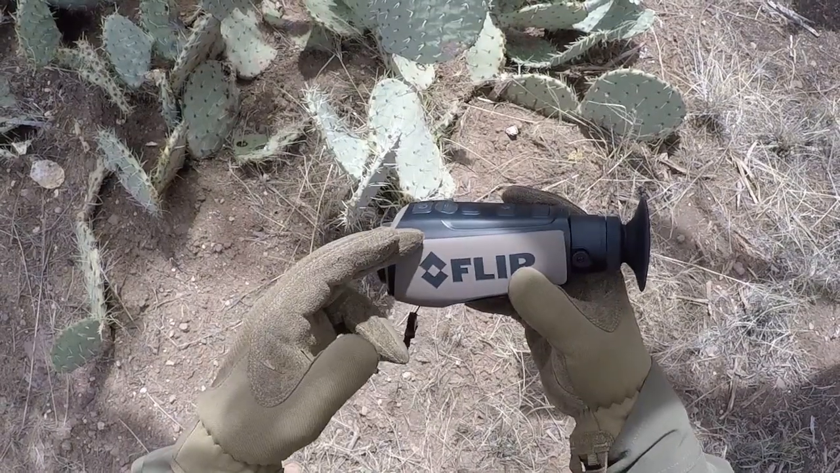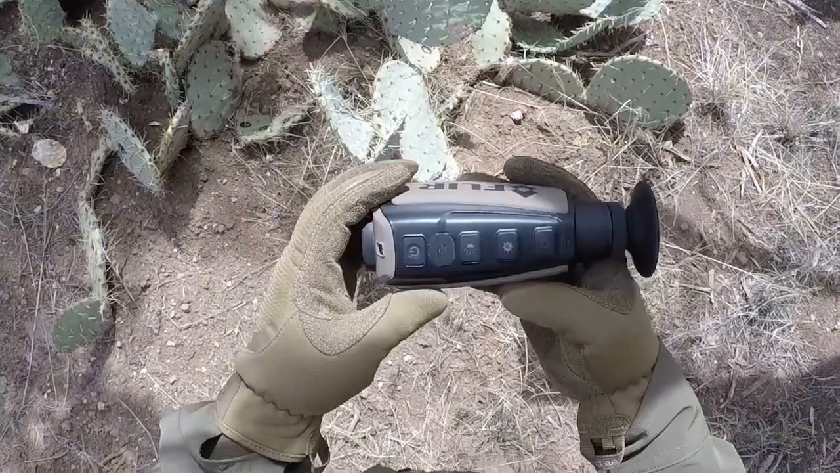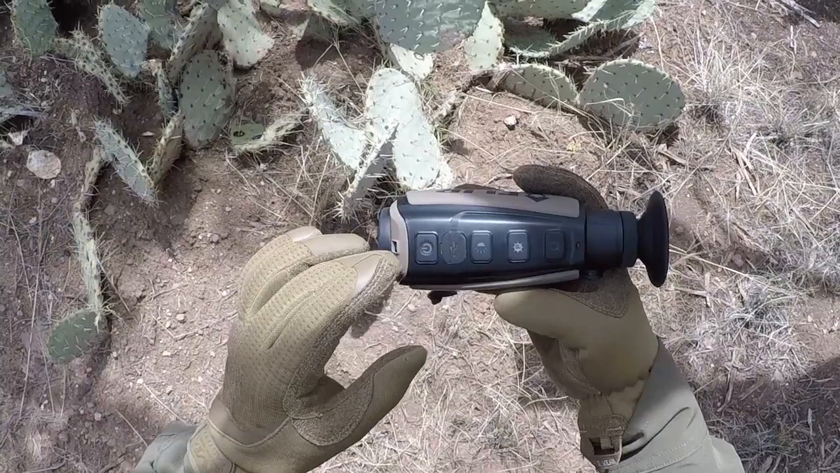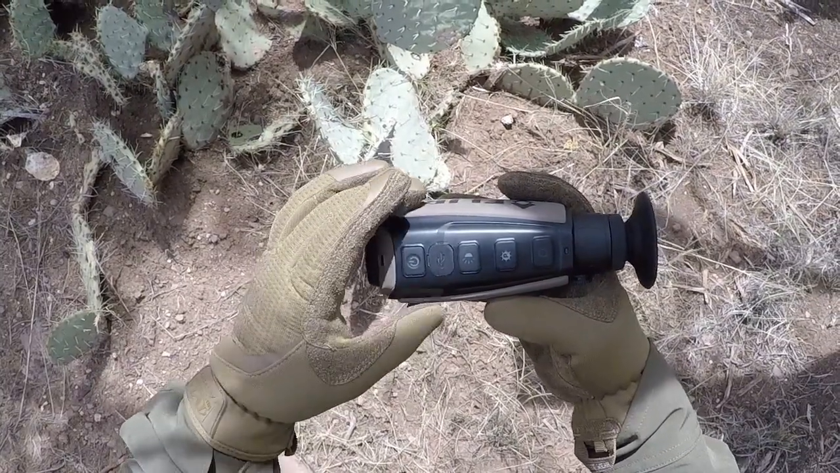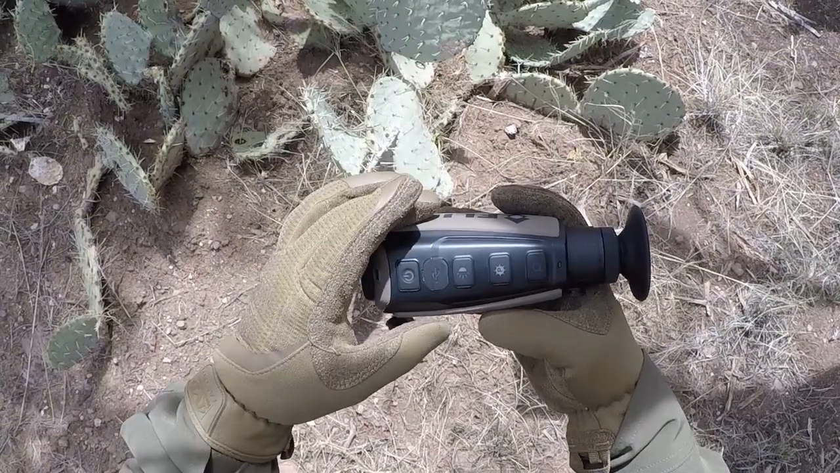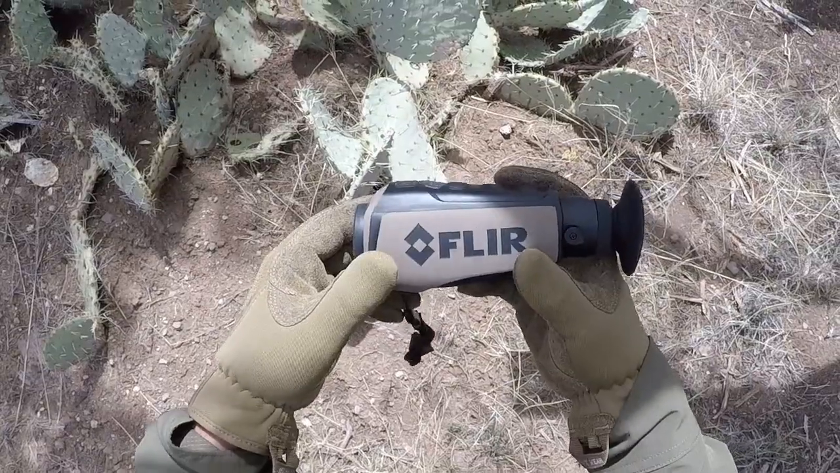So if you're looking at buying one of these, I'd suggest maybe taking a look at the 640 model. And if you look at the used market, just make sure that the internal battery holds its charge, because from my understanding, FLIR isn't repairing the batteries. They're just swapping you out with a new unit or giving you credit towards a new unit. And so that's something to consider if you're looking at buying one of these things.